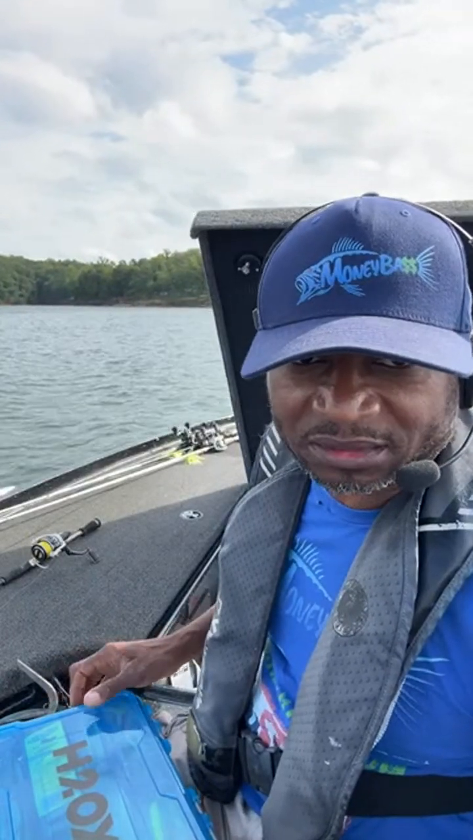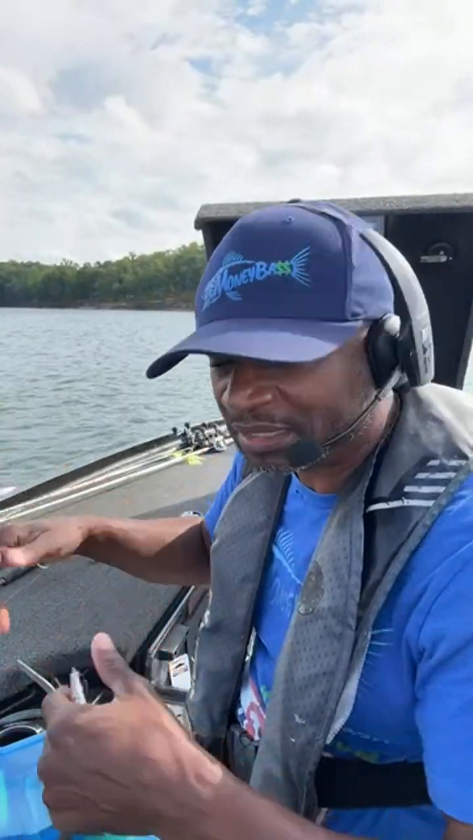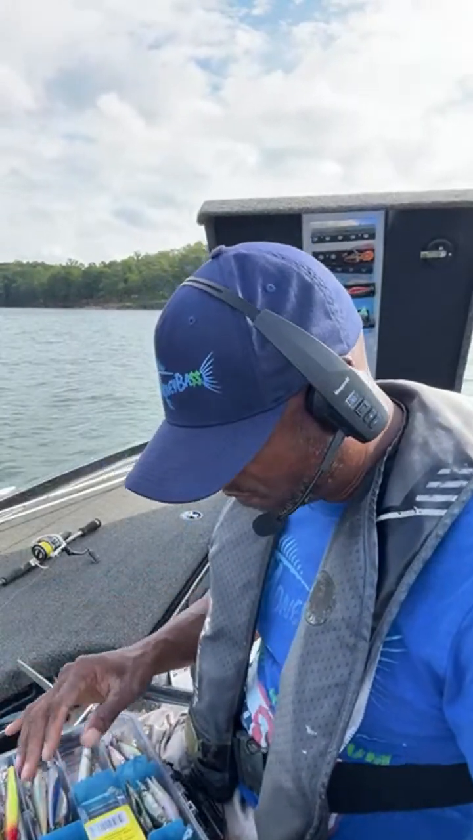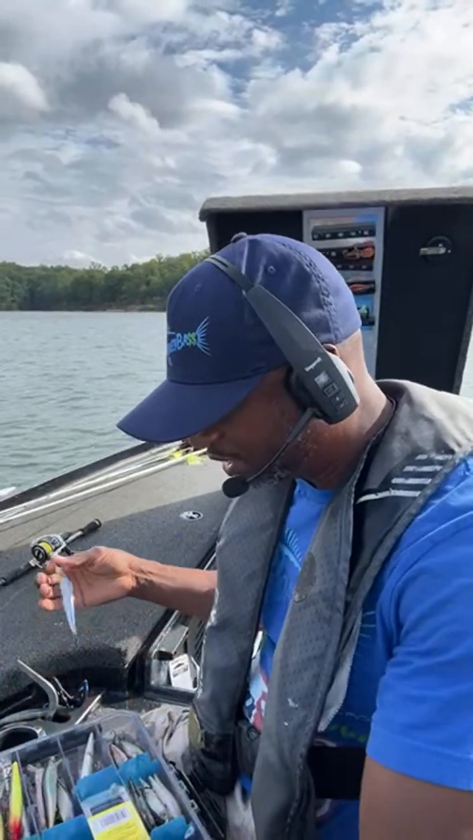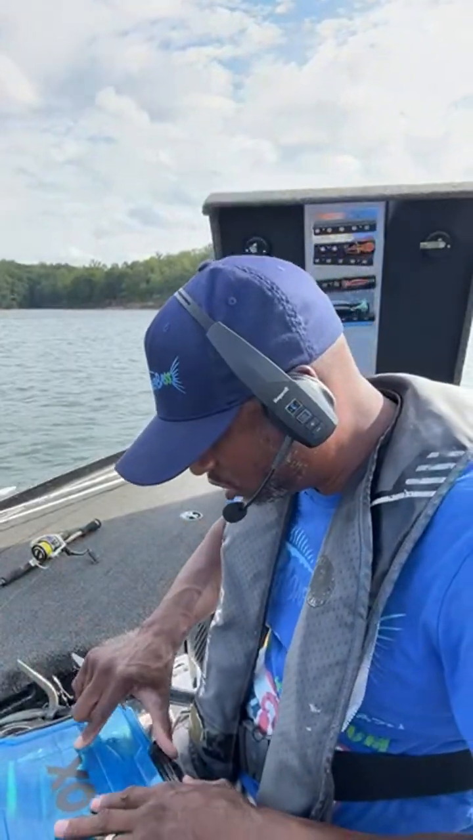Let's see. Shot says, what lake are you on? I'm currently on Lake Lanier. I'm preparing for a tournament that will be taking place Saturday and Sunday on Lake Hartwell. The reason why I'm out here on this lake is I'm not really worried about locating and catching fish at the moment, because this isn't where the tournament is going to be.